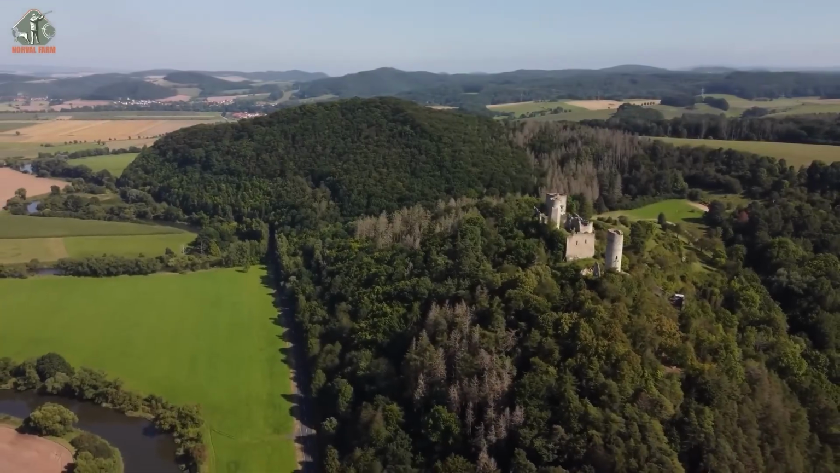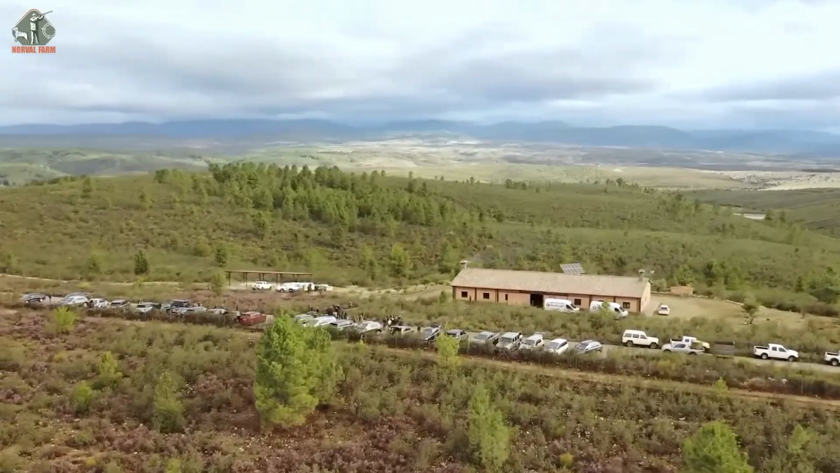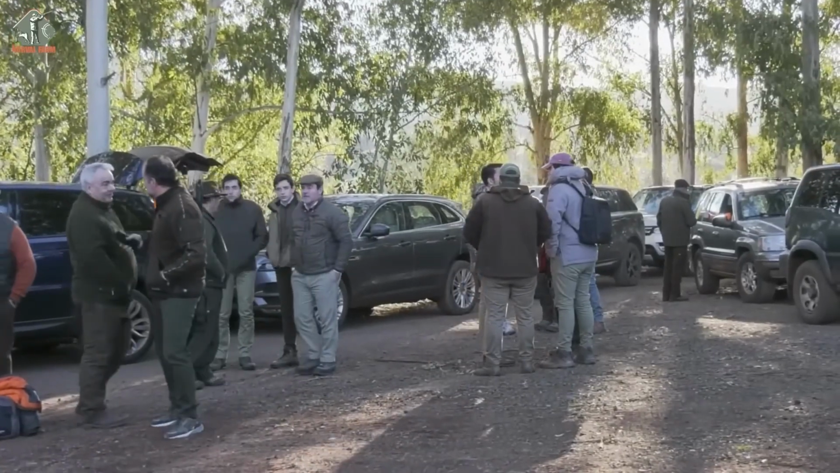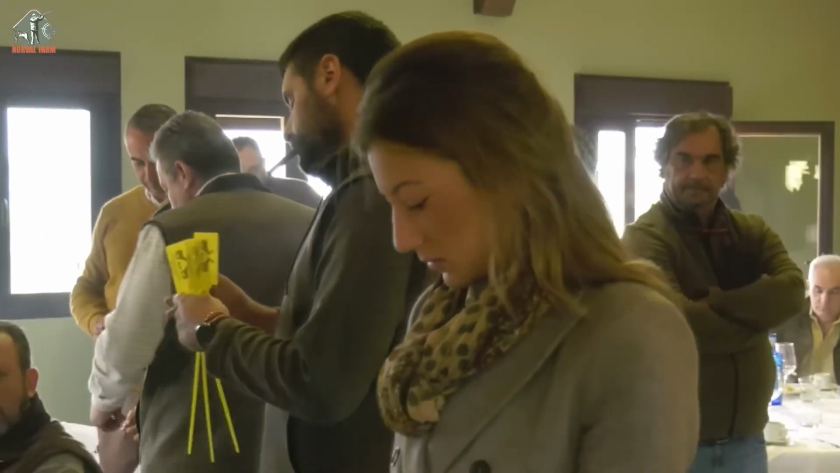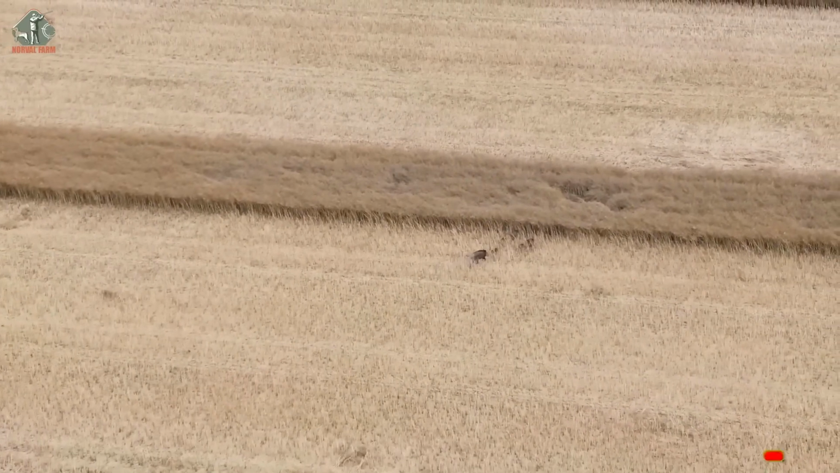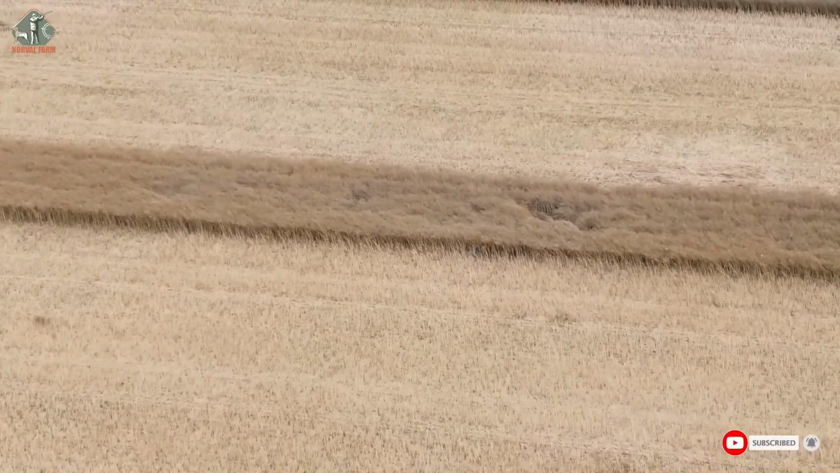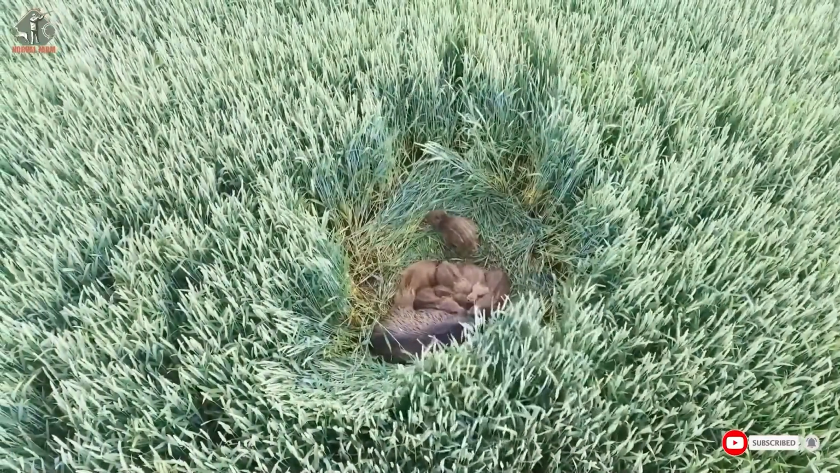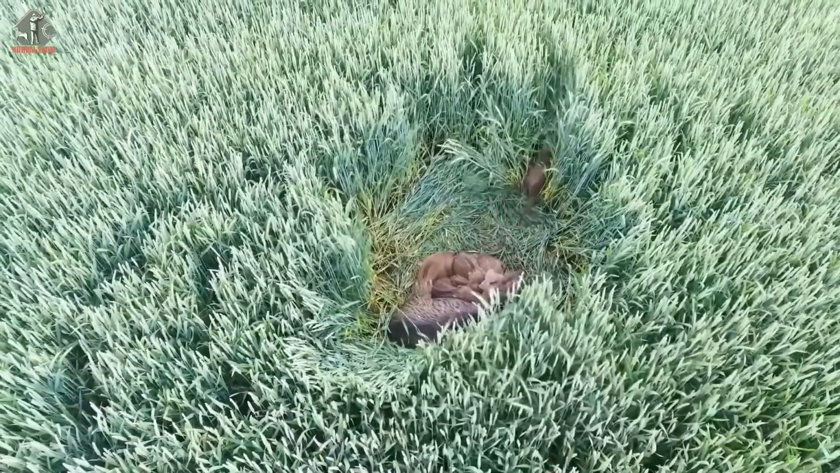I never imagined that one day I would set foot in the Brandenburg region of eastern Germany to follow professional hunters in pursuit of wild boars that were destroying crops. This is not simply a recreational hunt, but a necessary task to protect the habitat and safety of the countryside in the region. If left unchecked, this destructive invasive species could grow into the millions and make life miserable for all German farmers.